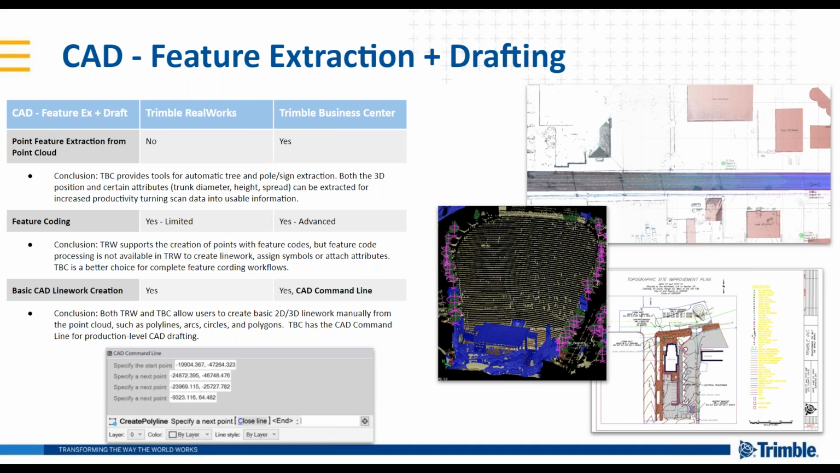Feature coding, both products support that. Very powerful auto drafting tool there, as well as basic CAD line work creation. Something there in bold is the CAD command line from Trimble Business Center that was just released in that latest version 5.30. This allows you, as the little screenshot there shows, to leverage industry standard keyboard shortcuts for drafting operations, really making drafting super efficient in TBC, getting your line work done quicker than ever before with the CAD command line.